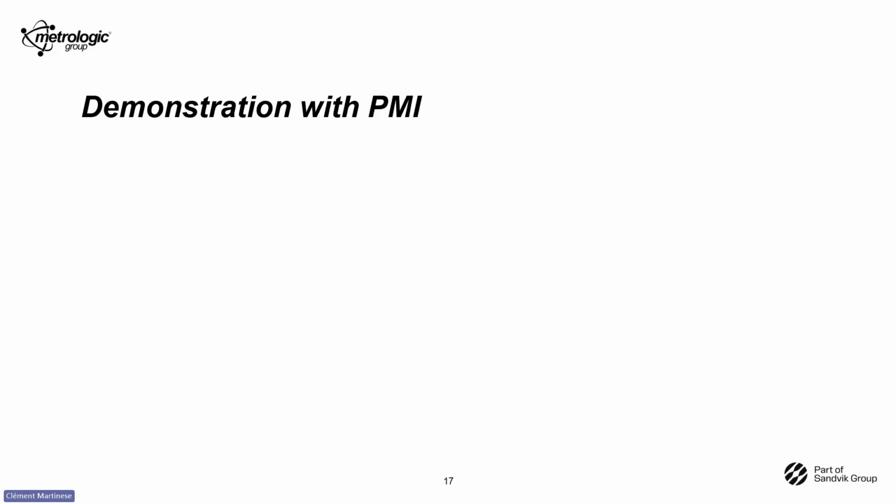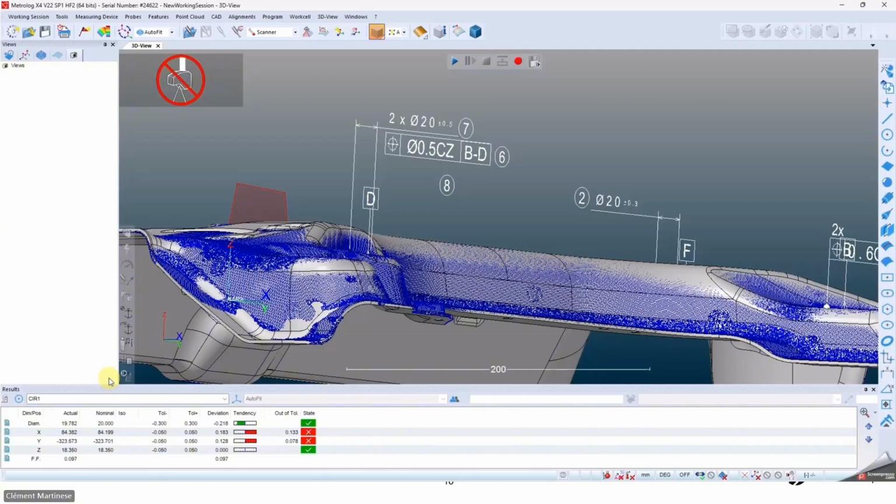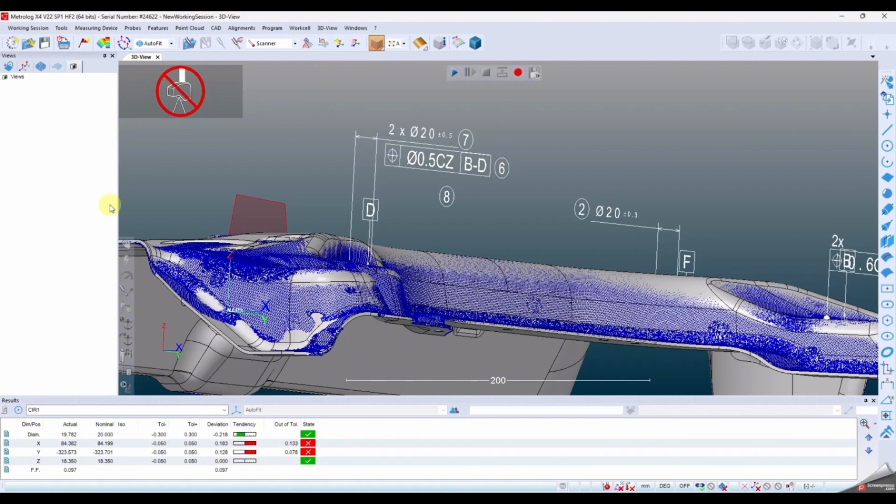Video number two, demonstration number two, it's about the product manufacturing information, PMI. It's a quick teaser about the next topic, so you will be able to decode all the datums, all the GD&T with only one click, thanks to Metrolog X4. If you have product manufacturing information, simply use it with Metrolog X4.